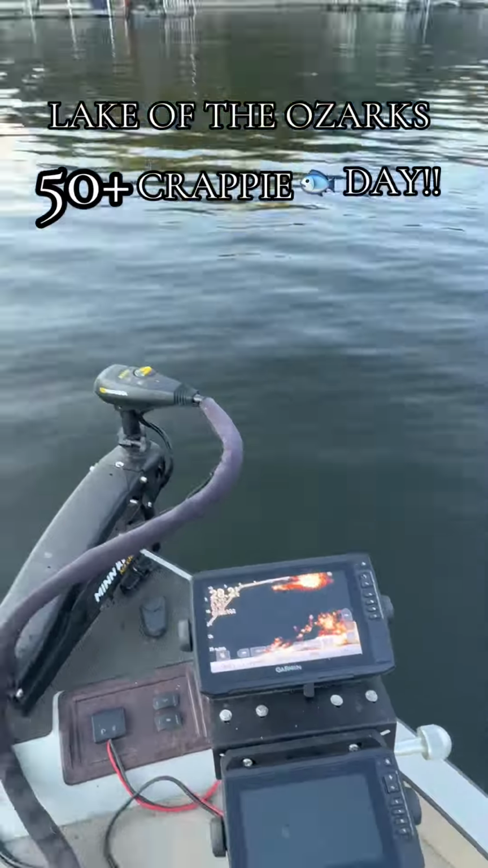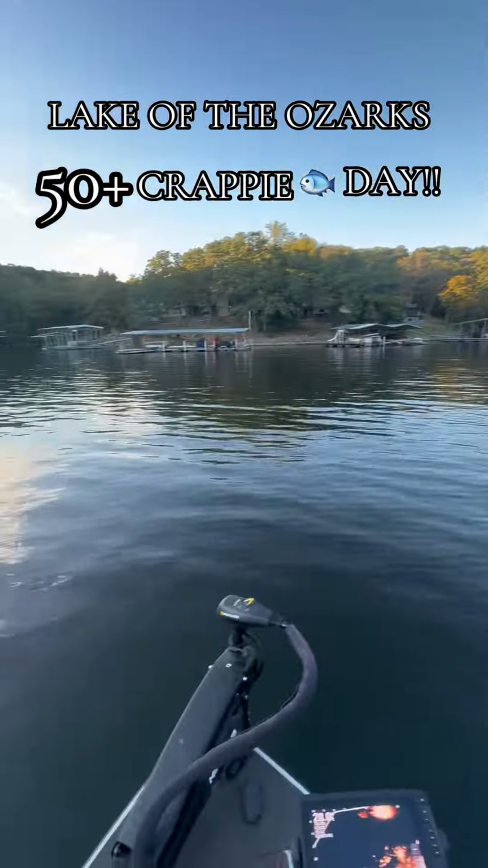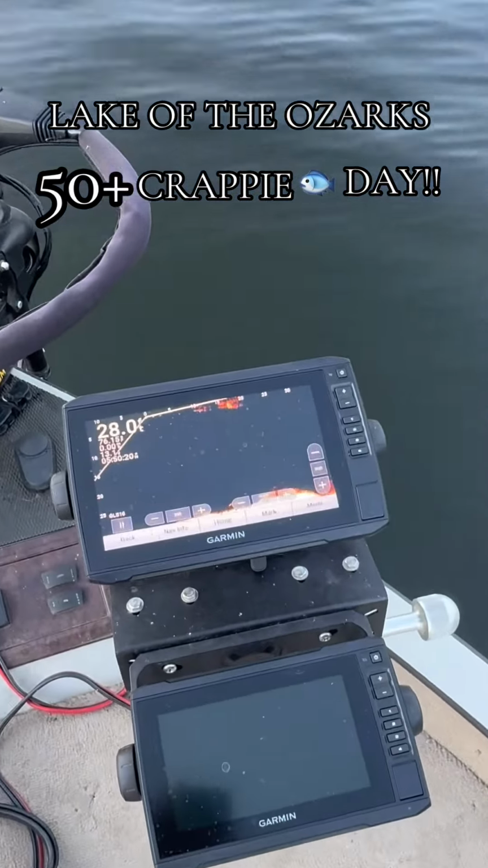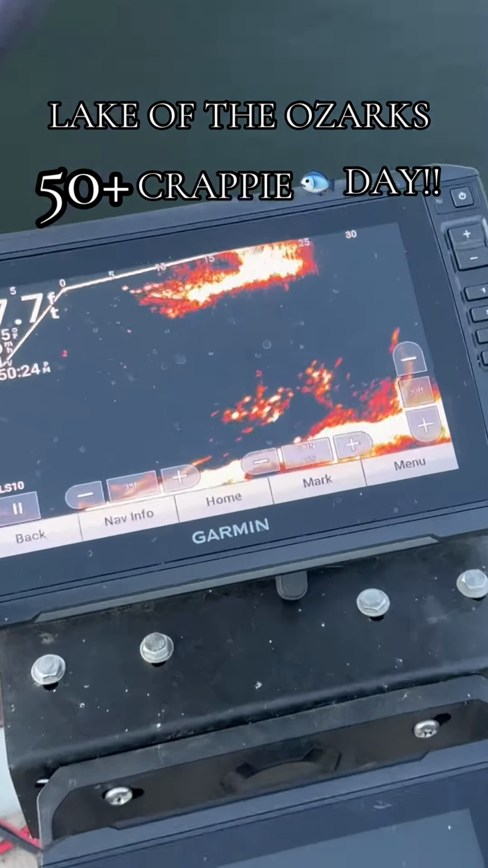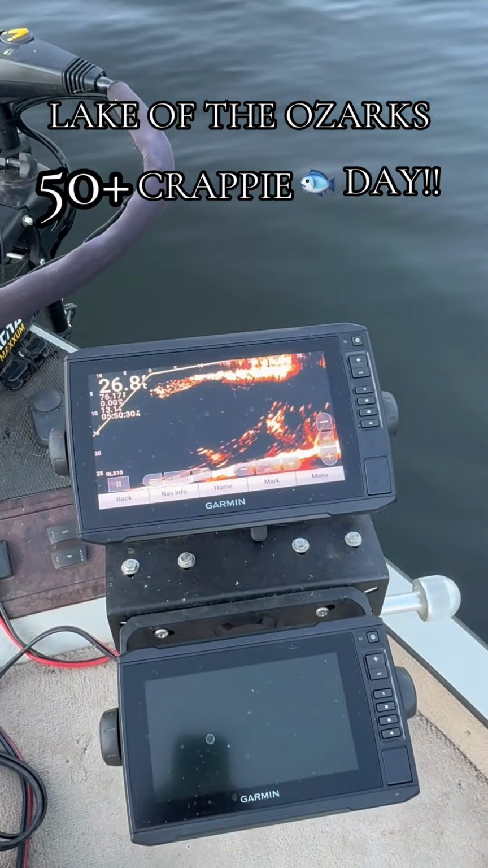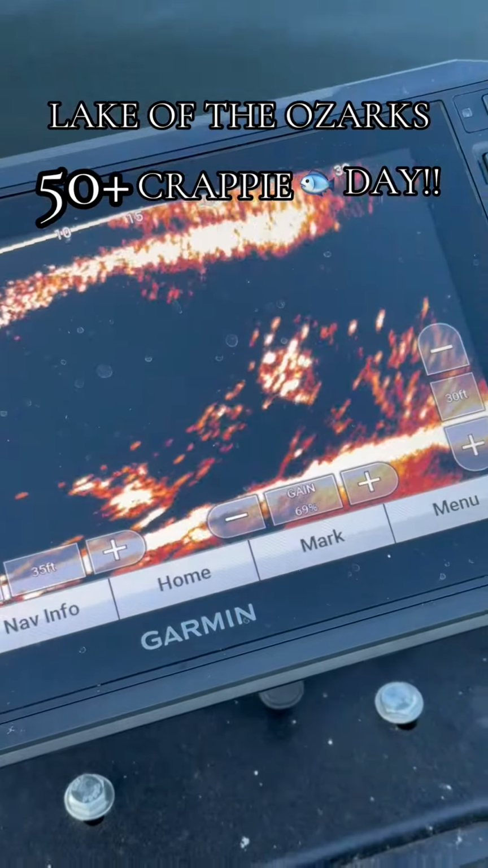Okay, folks, I want to show you what we're doing here. So this is just a big creek, and for whatever reason, there is shad everywhere in here. I mean, I've caught 30 crappie in the last 20 minutes right here. So what we're going to do is I'm going to show them to you. Let me find them, okay? There's the start of them.